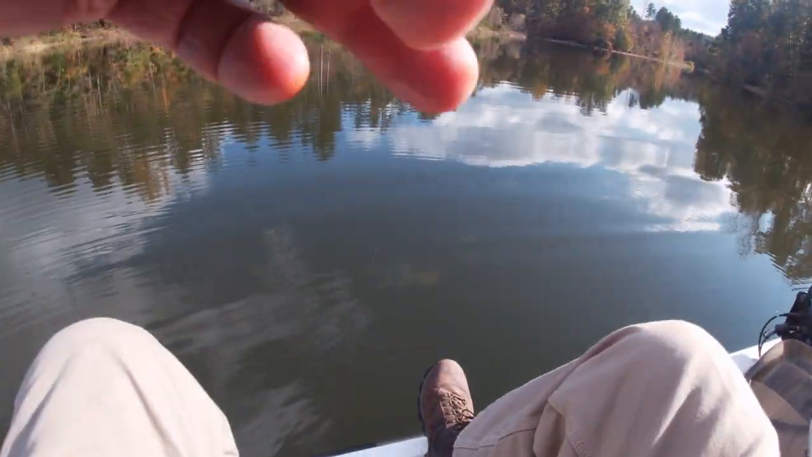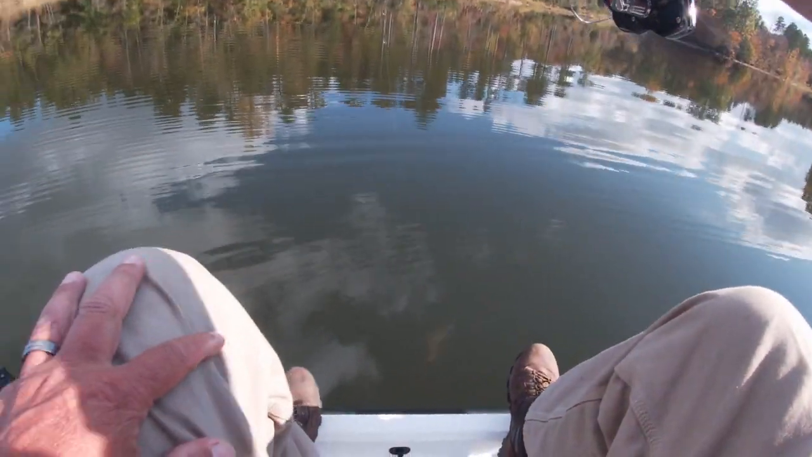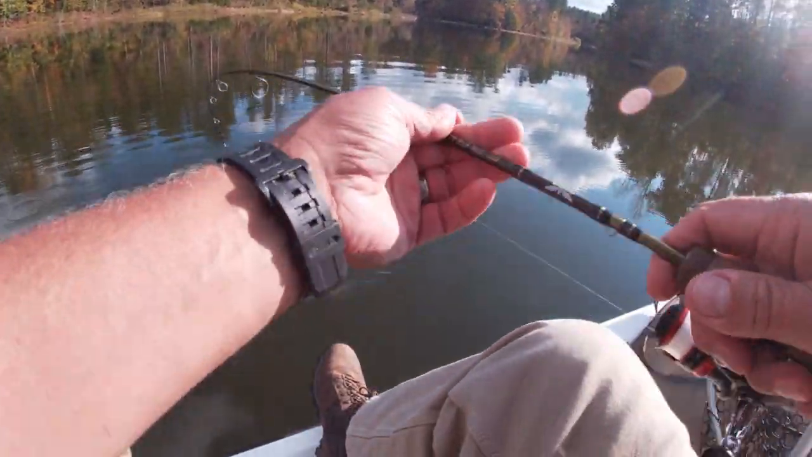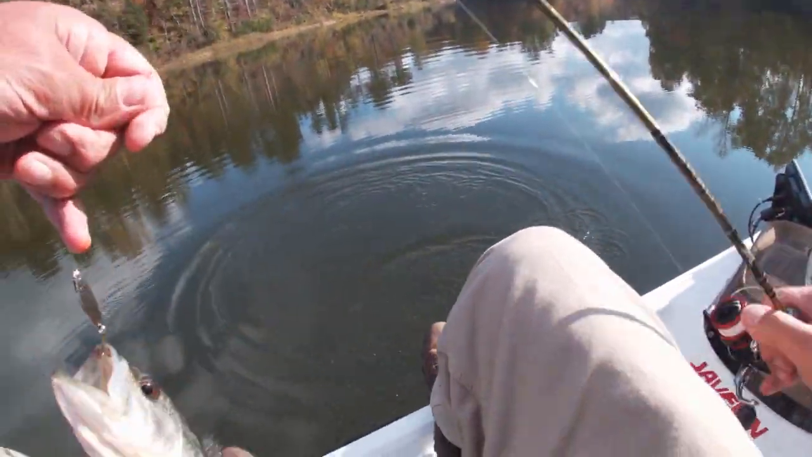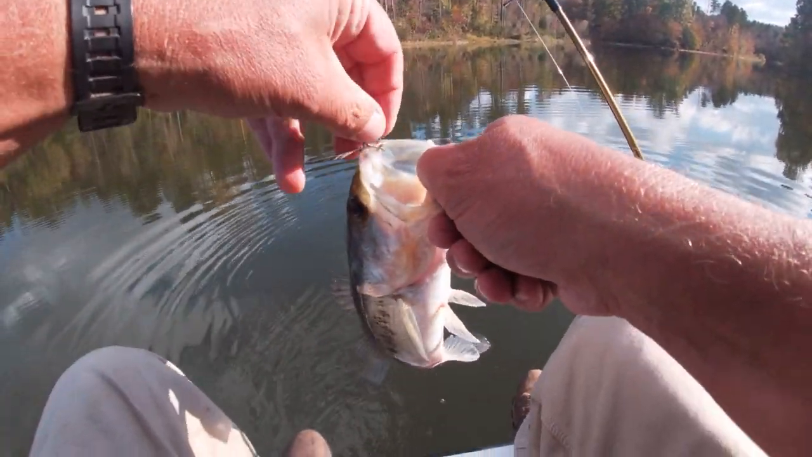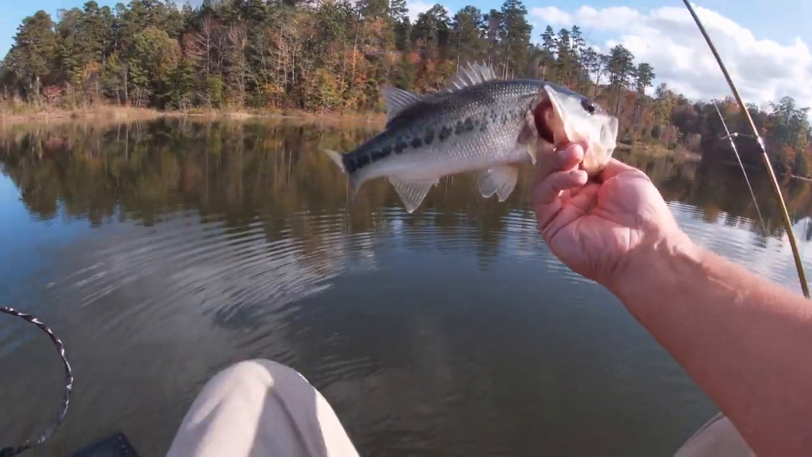They love this little spoon, don't they? They're active little rascals. Got a little sore on him. Skinny little fish.